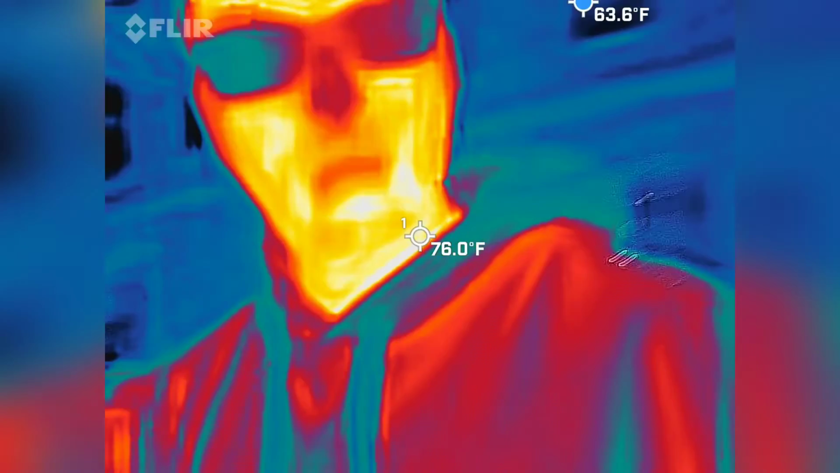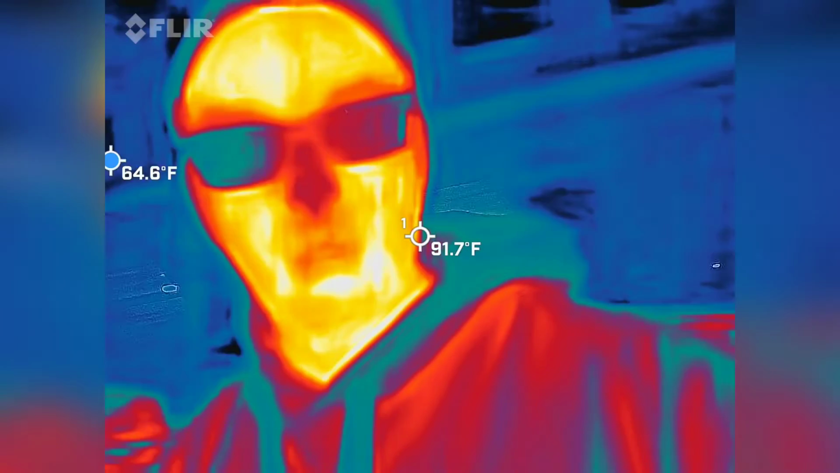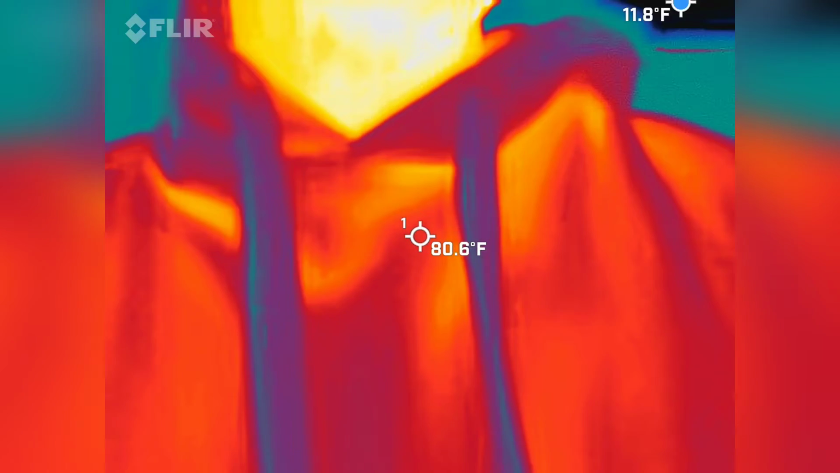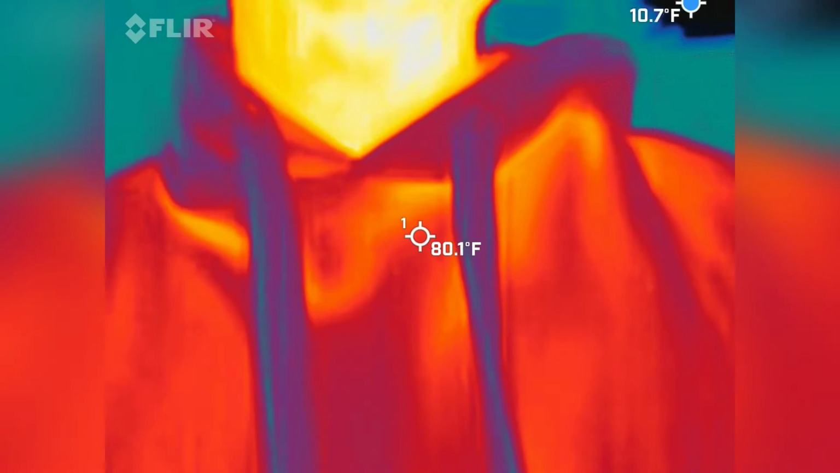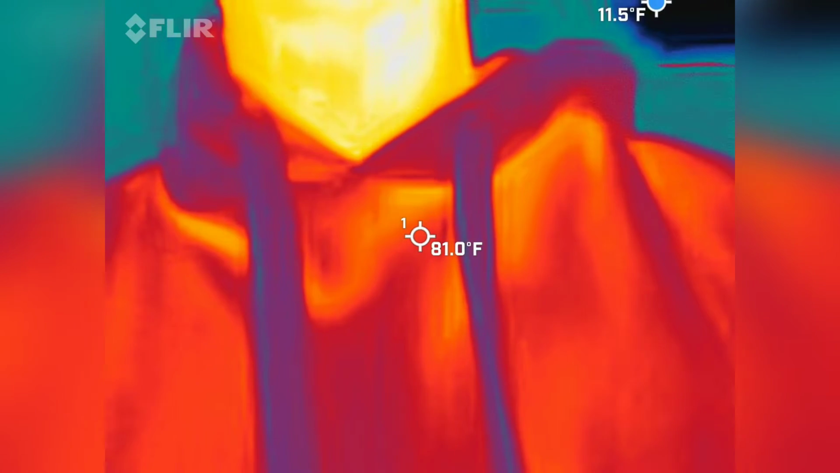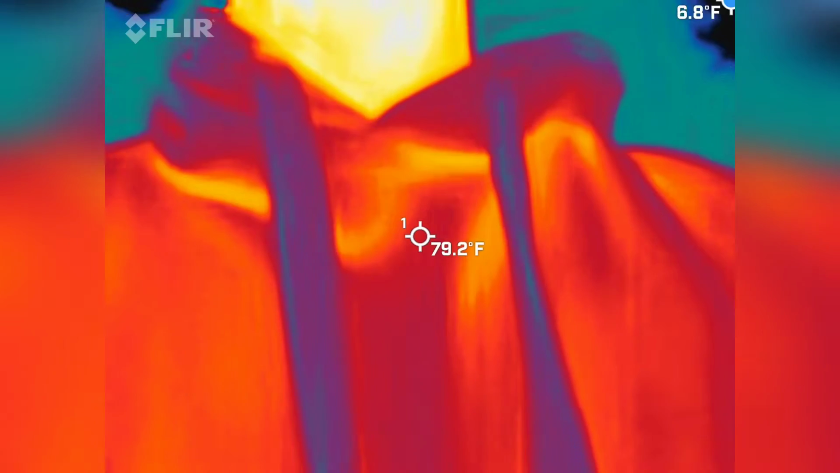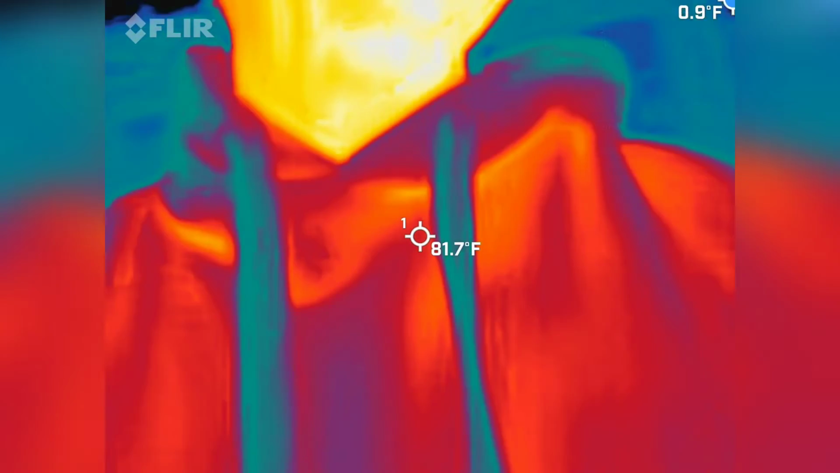So first thing we're going to be using is thermal imaging. You should be able to see me in there. I'm the orange, red, and yellow guy. That means I'm the hottest thing inside the picture, ladies. So we're going to be looking for what? What do you think? It's interactive, guys, I promise. Blue images? Exactly. Blue. Cold spots. We're literally looking for cold spots.